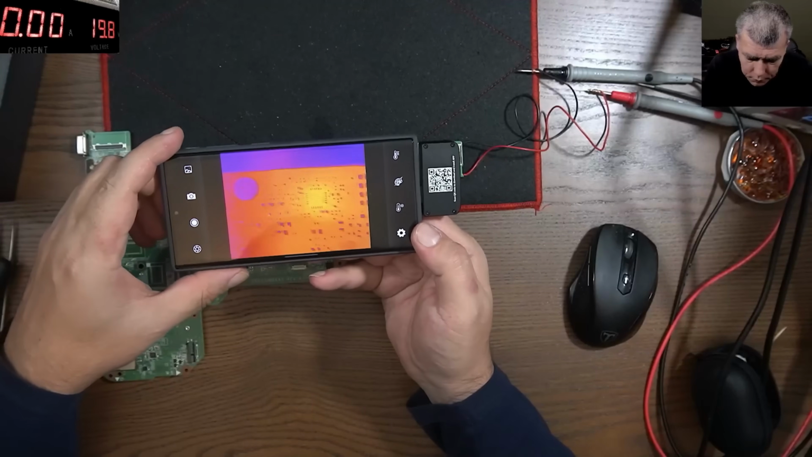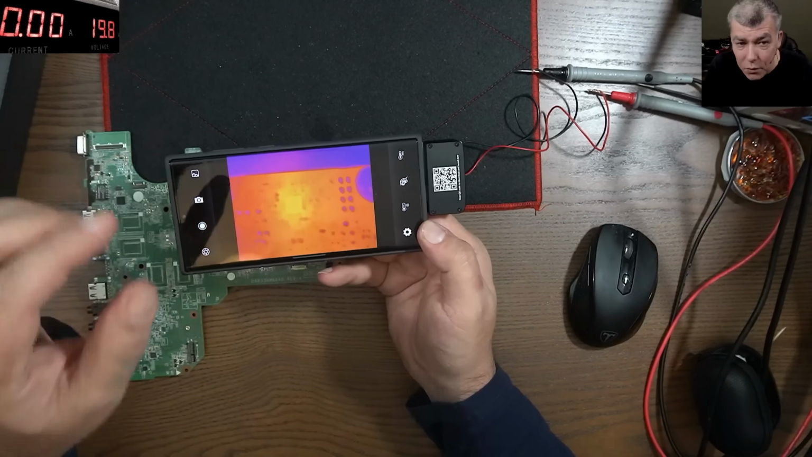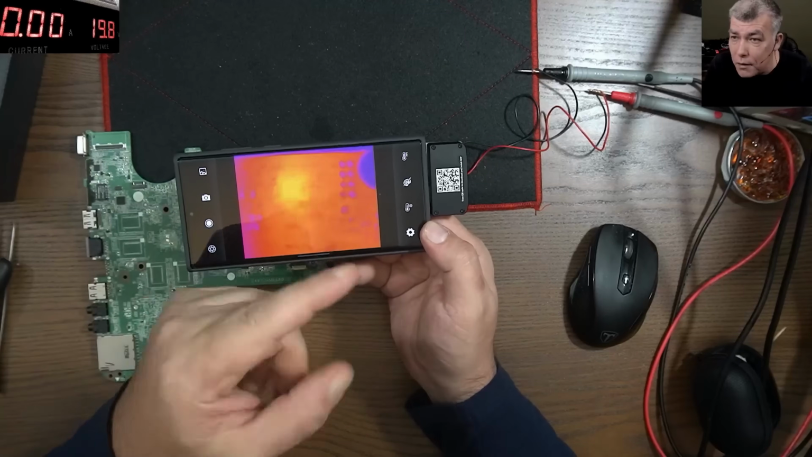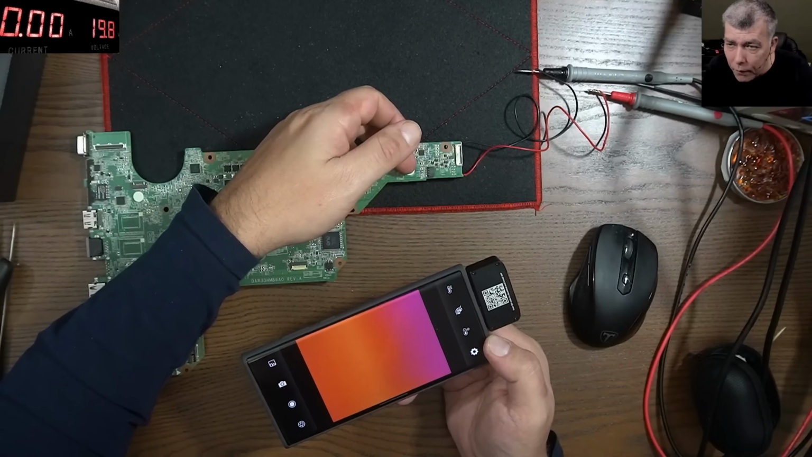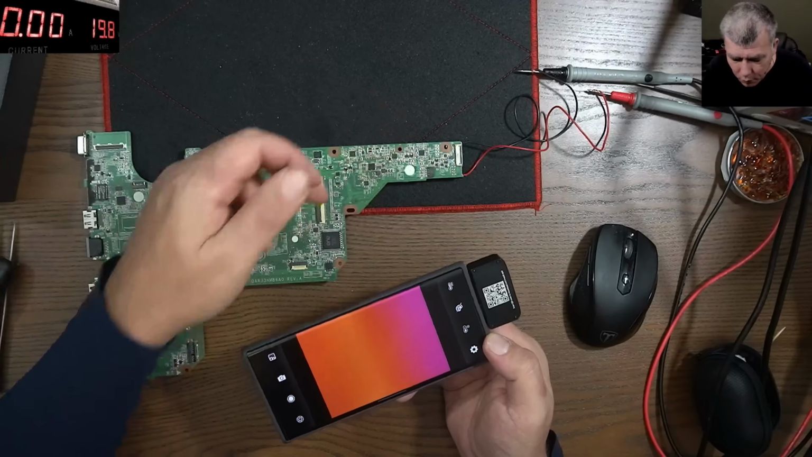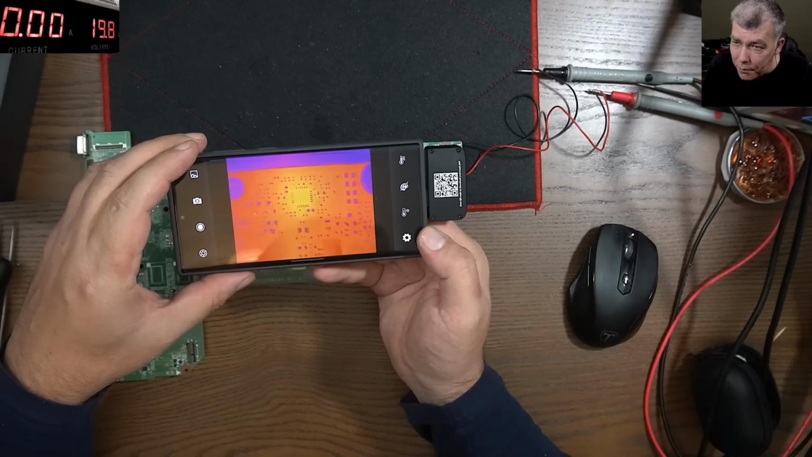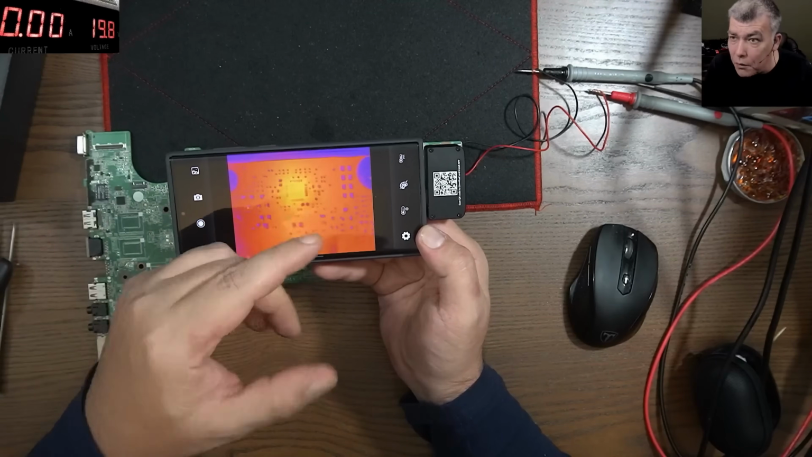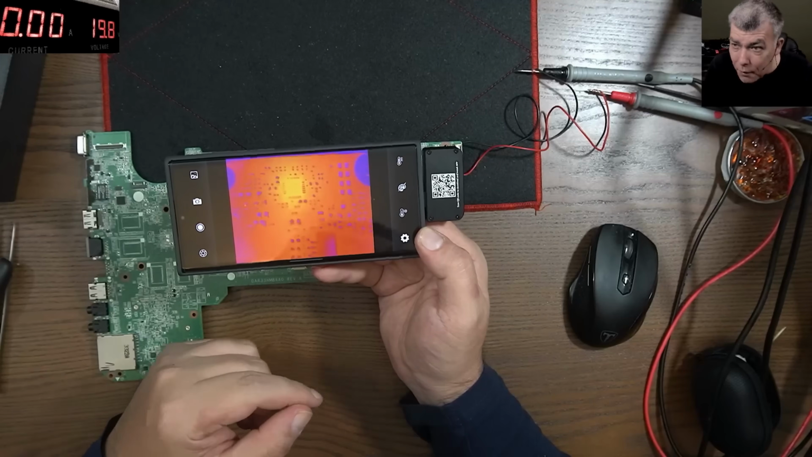So check the board. You see that chip? That chip is not warm because it's burned. It's warm because it's working. So I can't feel anything on the chip. I mean, it's not warm. But the thermal camera can see that chip, you know, like when you see it like that, you know it's working, it's doing something. Impressive.